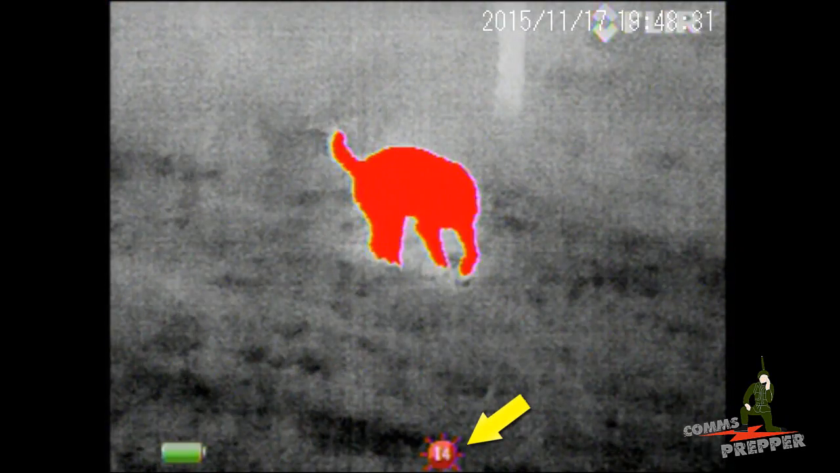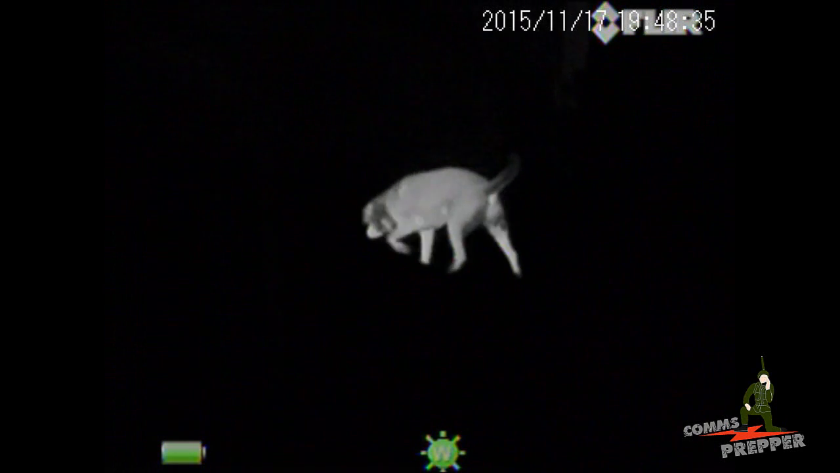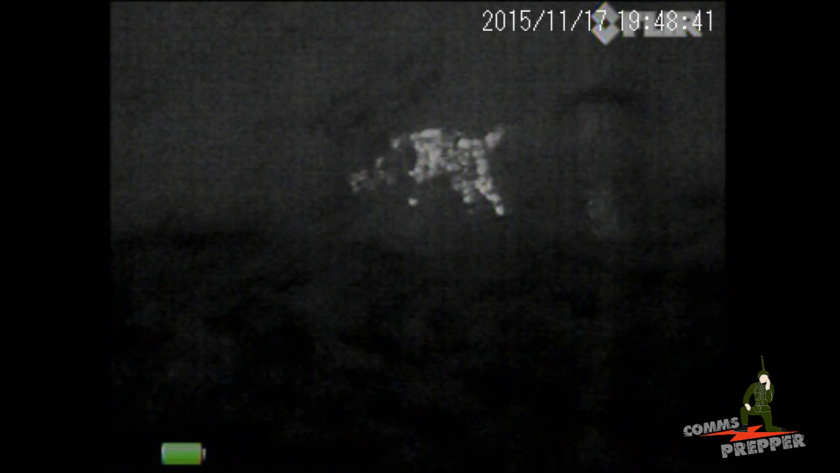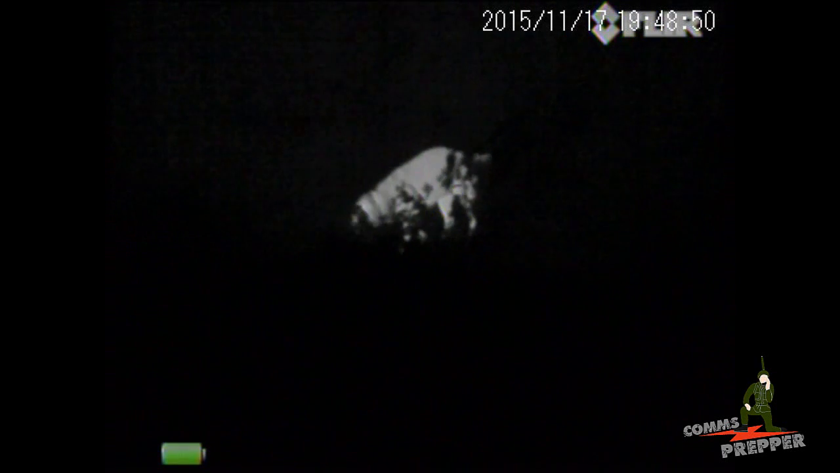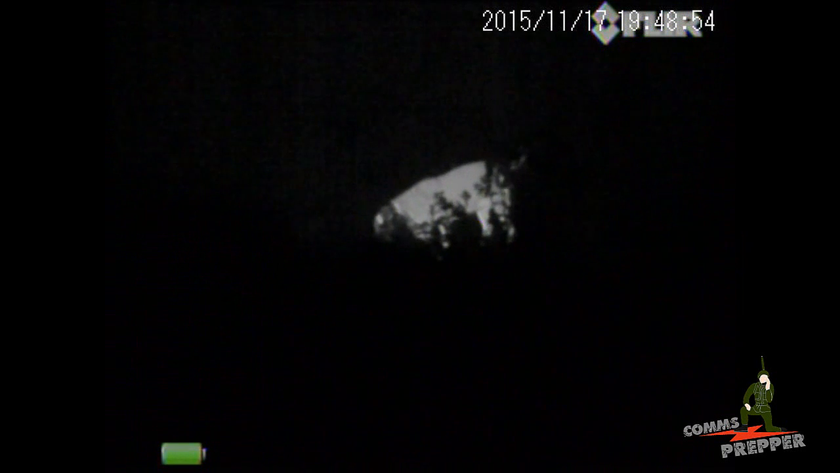And this is meant to help you find game in the environment where you actually can't make out the resolution of what the actual animal is. It'll show you a hot spot and help pull you into that and put more focus on it. Maybe you'll be able to pull it out with the ×2 zoom, but when an animal gets behind brush and things like this, you can't really tell what it is. The Insta-Alert will help alert you to a hot signature somewhere out there in the environment.